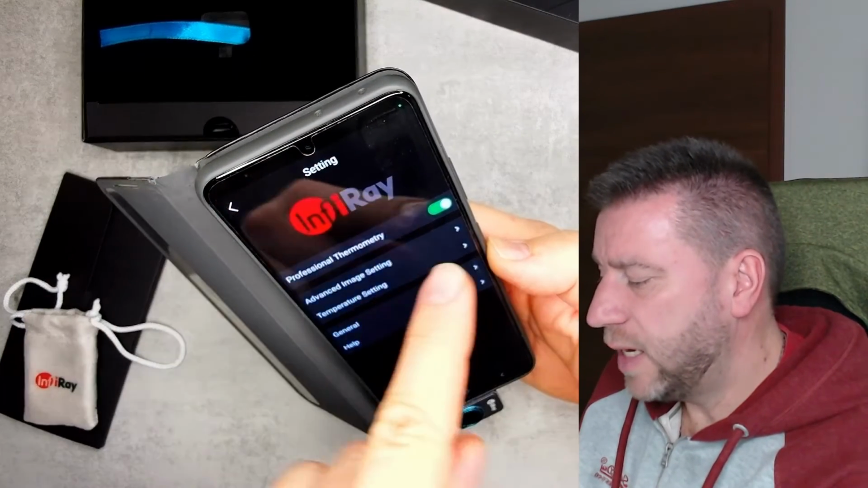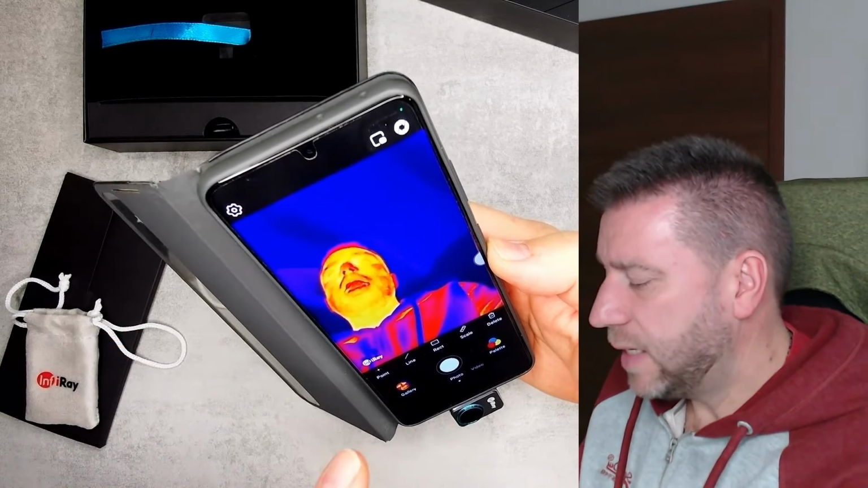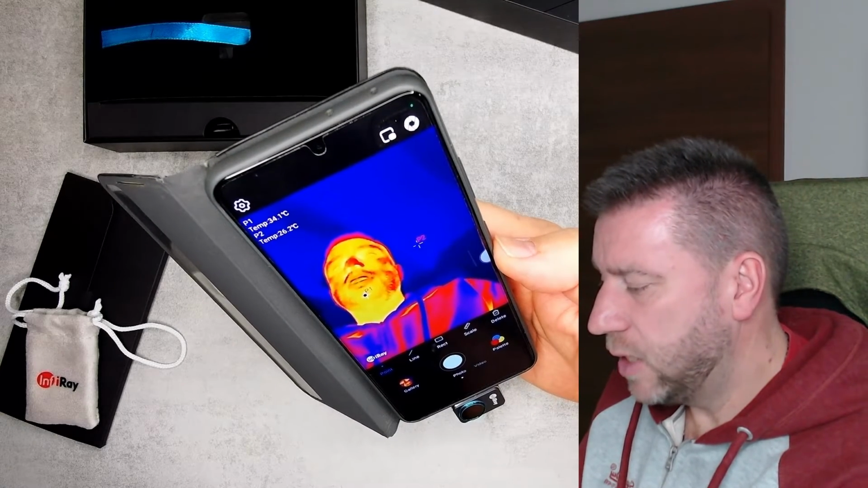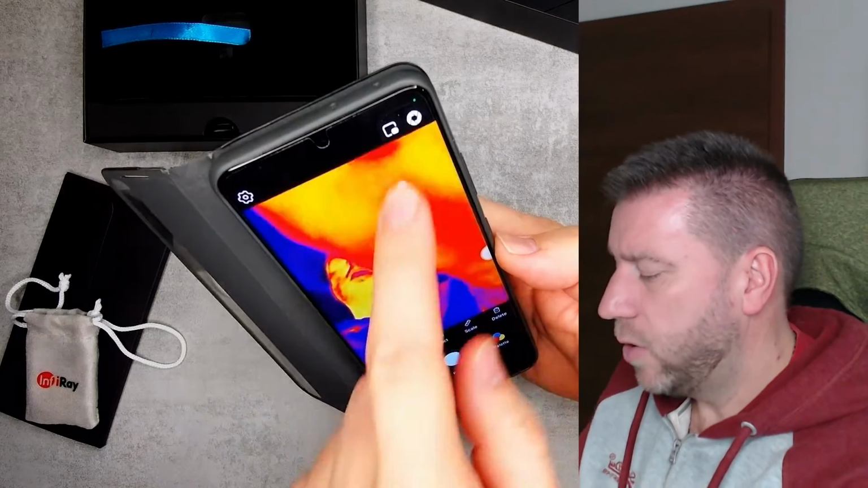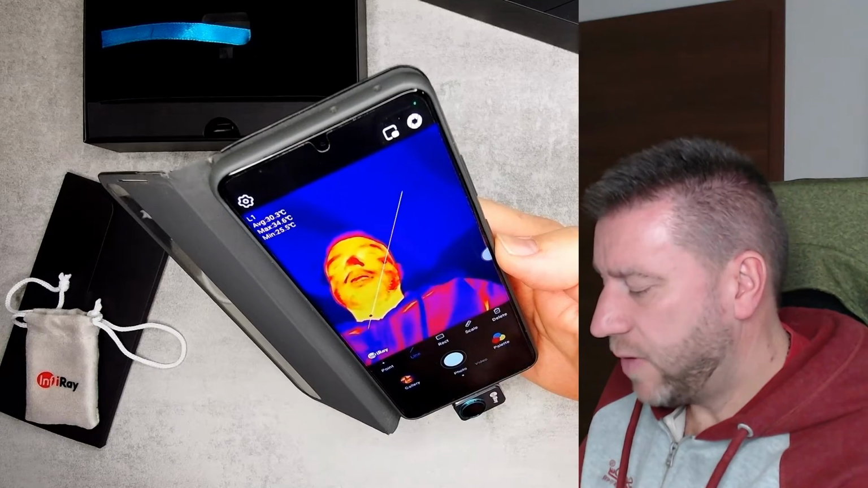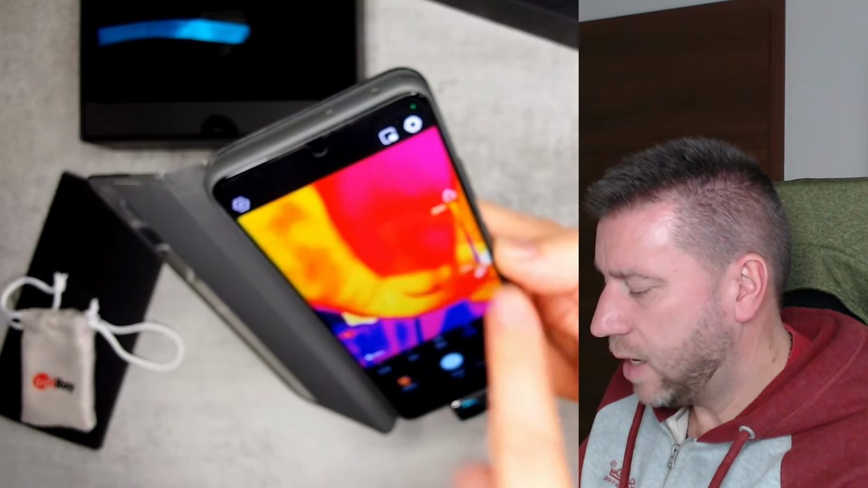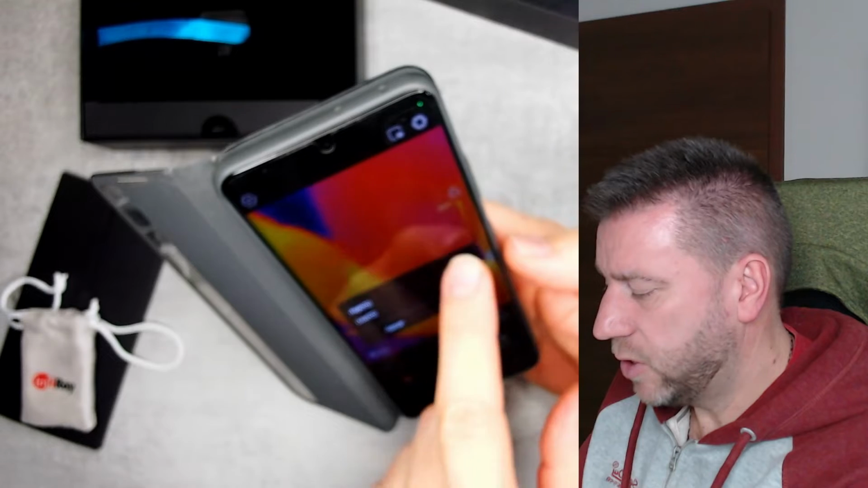The real difference is when you turn on this professional mode, and then basically what it gives you is points, so you can just point at various parts of the image, and it's going to show you those points and the temperature on those points. Or you can draw a line and it's going to draw the maximum and the minimum, and then you can do the same with the rectangle, and you can also do the scale. And I think, yeah, you can do these low and high temperatures.